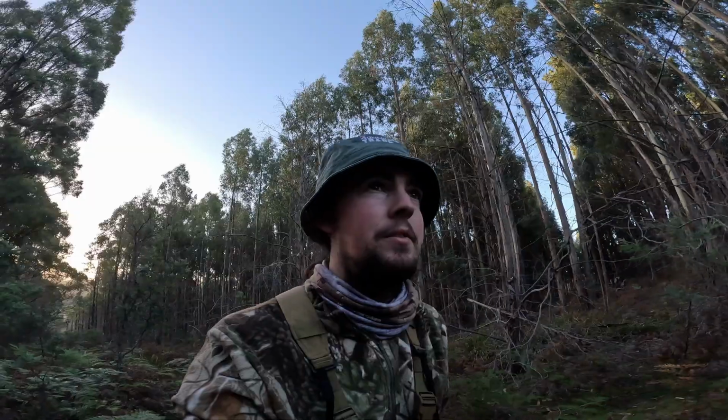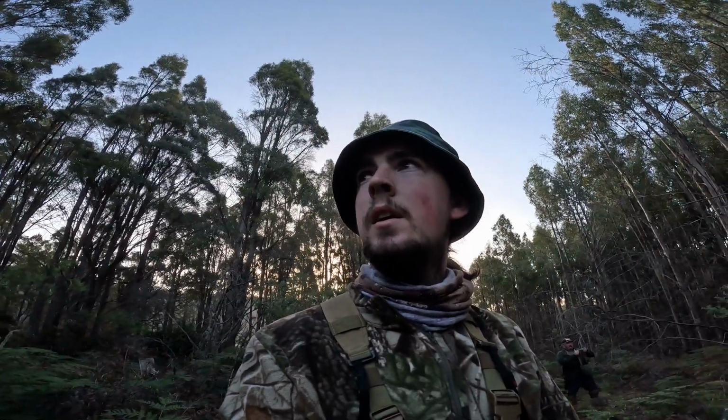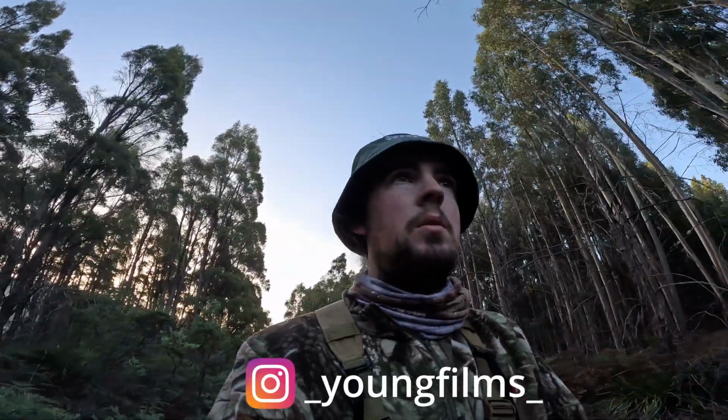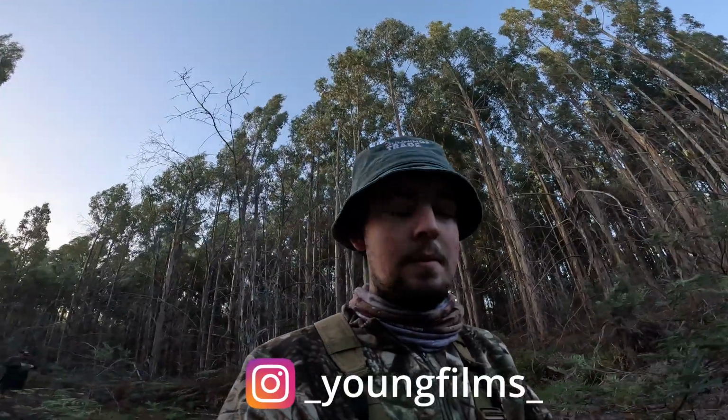Well, it's about 3 weeks before the deer season starts, and Dad and I are just coming in to pick up a trail camera that we left here in the season last year. So it's been here for nearly 12 months, and I'm just really interested to see what's come to the bed over the last 12 months during the winter and early summer and spring.